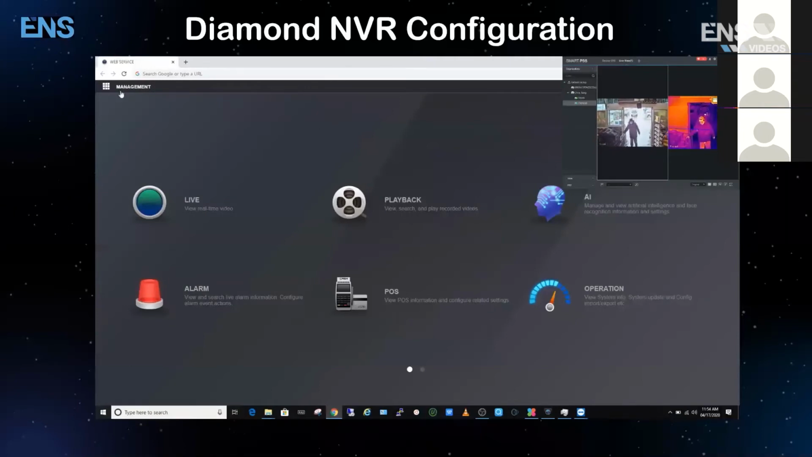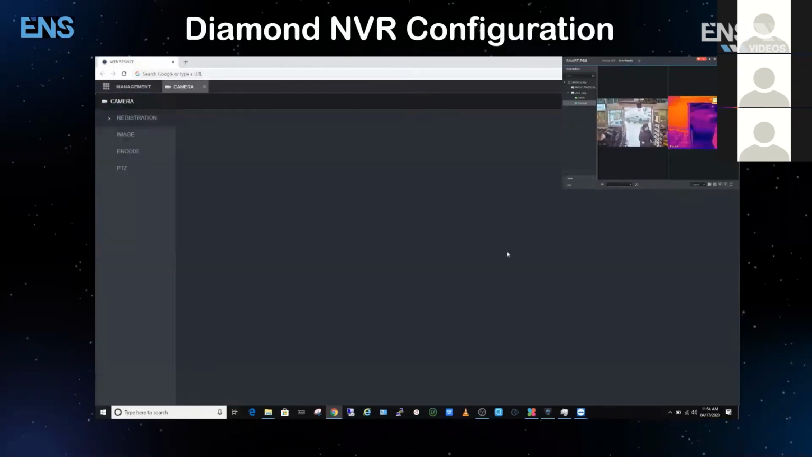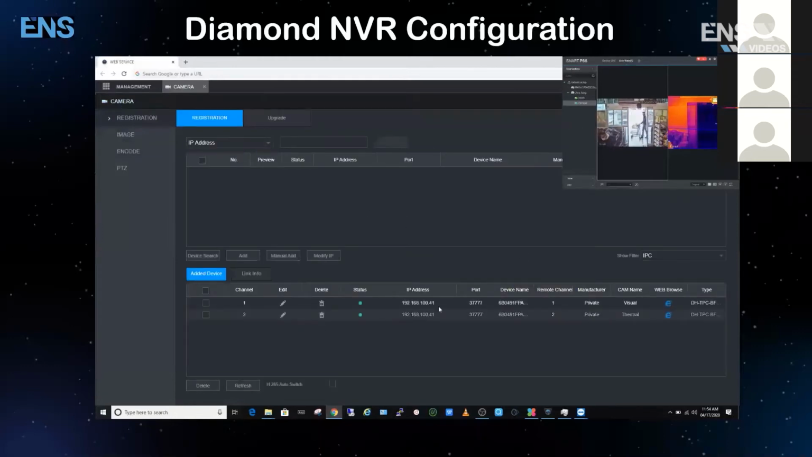So the first step is to head over here to management, and from management, we'll go to camera. In the camera, we'll populate the interface, and you can see it's added two cameras already, two channels, I should say, of the thermal camera. One is a visual and the other is a thermal. Thermal cameras, specifically dual spectrum ones, take up two channels, as opposed to other thermal cameras which might only show the thermal part. So something special about this solution, it's actually two sensors built into one camera, allowing you to process all of that data.